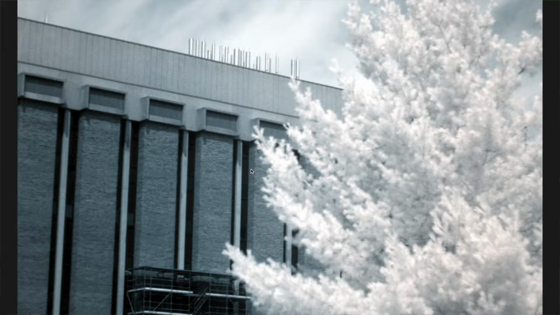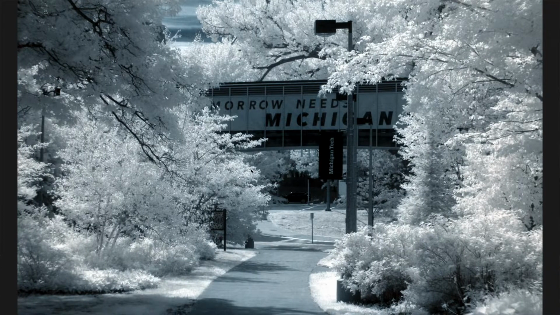You can already tell with that first picture, and we will go along to another picture. Here's a bridge at Michigan Tech. It's the Sky Bridge. I like walking over this all the time. And notably, all of the foliage is just a beautiful, beautiful white color. A lot of the other stuff shows up in dark grays or blacks. You can see there's a car back here. It was probably red, if I can remember. That's black now though. And it's really interesting how it changes photos.